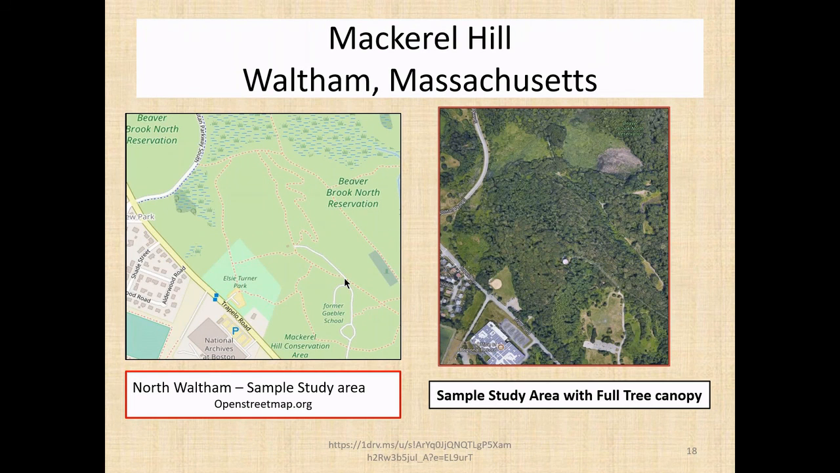But what I wanted to show you, since you're all familiar with LIDAR, was an interesting special case which I got involved in researching near to me in Waltham. An area that was part of a conservation land called the Beaverbrook North and North Waltham area. And this is an aerial view on the right of all the hardwood forest that now occupies this. And this is a large hill with a water tower on the top. And this is what you would normally see.